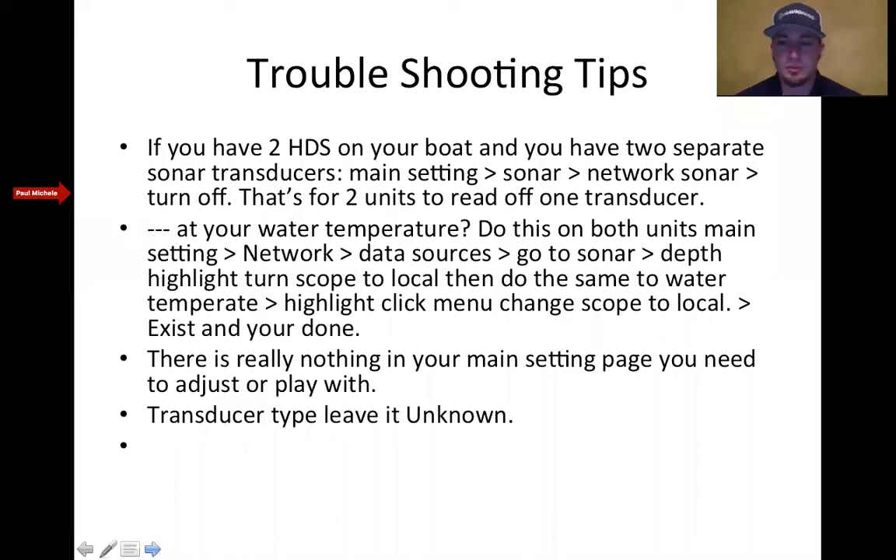So if your water temperature goes away on your Lowrance HDS unit, hit menu. I'll do this two different ways. Push buttons, hit menu, and then go down to network. Touchscreen guides, hit pages, then go to settings, and then go down to network. When both of y'all are on network, click network, then you'll see something called data sources.